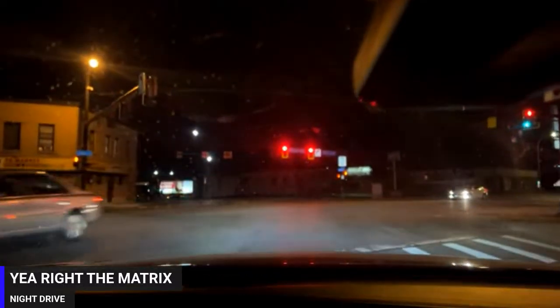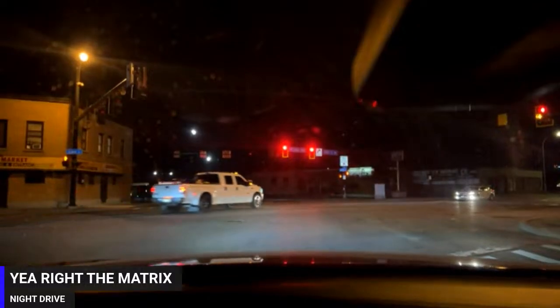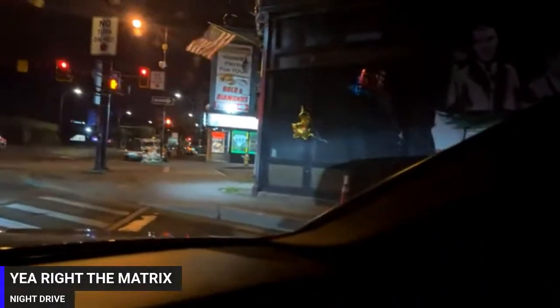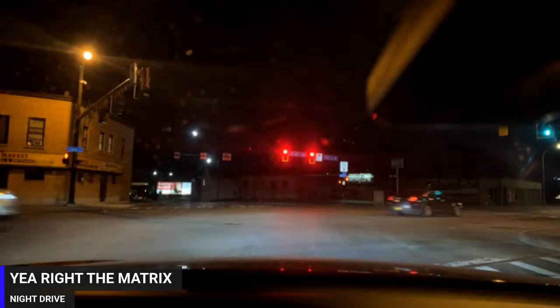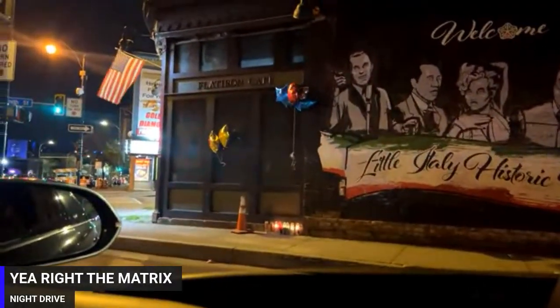But on the other note, what else is going on in the world? And this is like a memorial too. There was a motorcyclist that a few years ago crashed in here and he died. It was pretty crazy. Yeah, the candles are lit. I guess an anniversary just came up. See the candles right there.